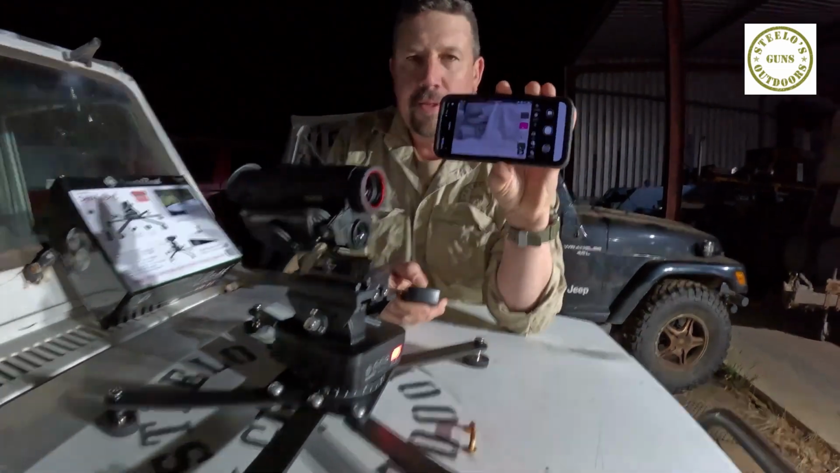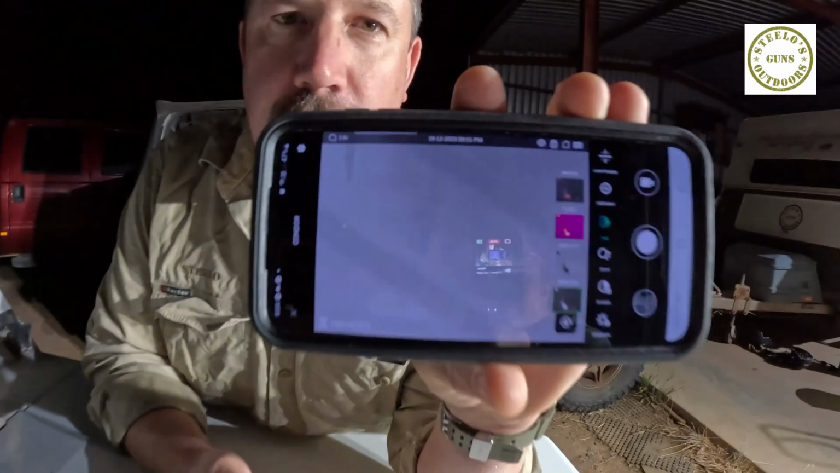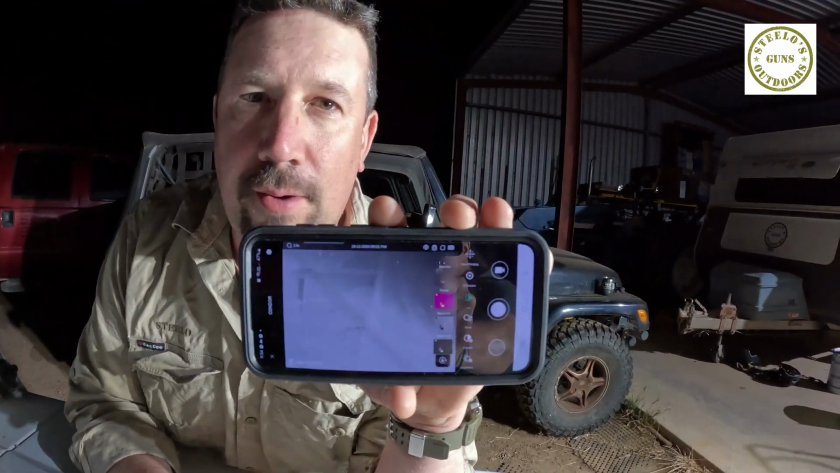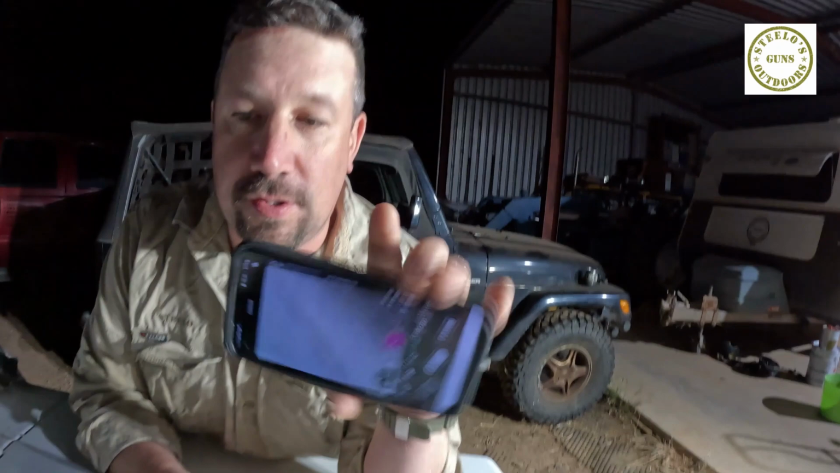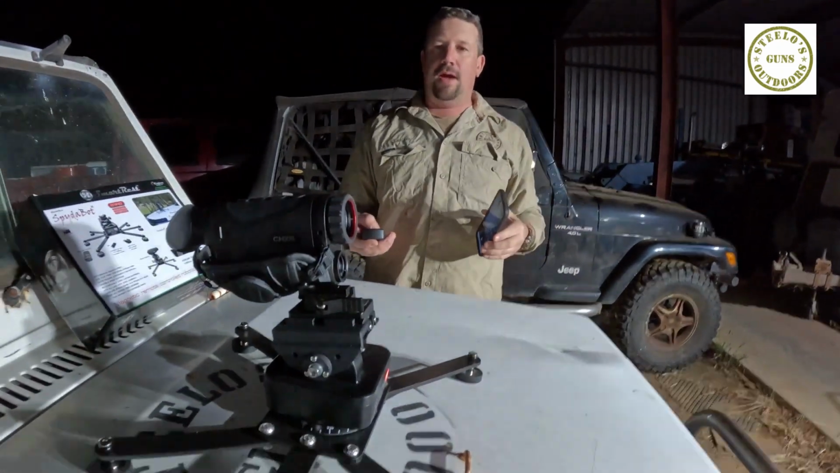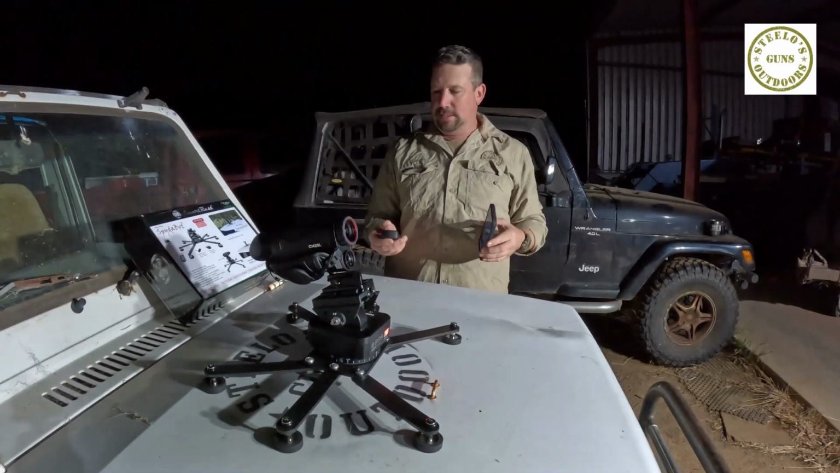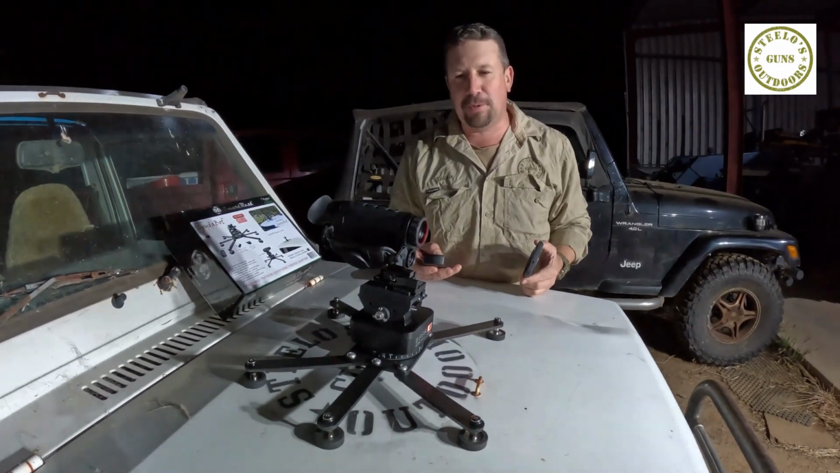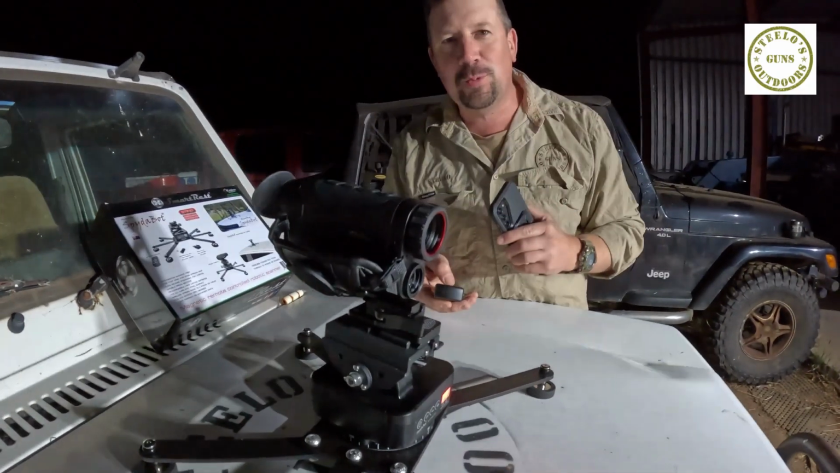Now, for those that are playing in the real world, they know that all this sort of stuff comes on an app. I don't know whether that's going to show up on the film, but app on your phones, you can have this on the inside, and then that's going to magnet to the roof of the ute, and we're going to go for a little drive and see what's out in the paddock. It helps if you have the remote the right way around. See if we can't spot something out there. Stay tuned, we'll see what's out there.